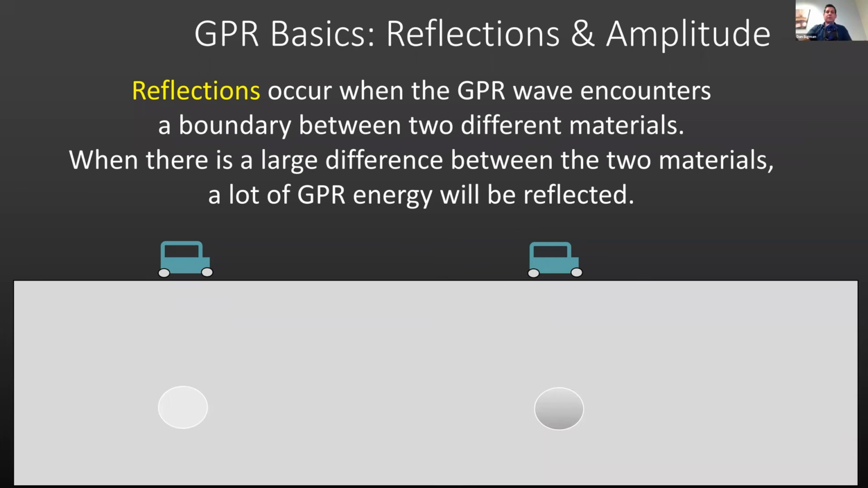So let's take this example. We're going through the same concrete, dry concrete. And in one case, we could say it's filled with water and it reflects the energy back. A lot of that energy is reflected back because water and concrete are extremely different from each other, right? Water and dry concrete are very different.